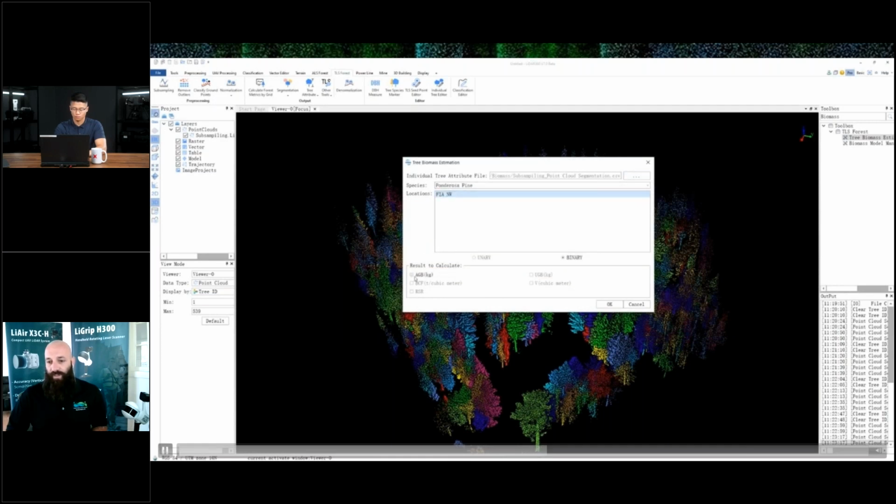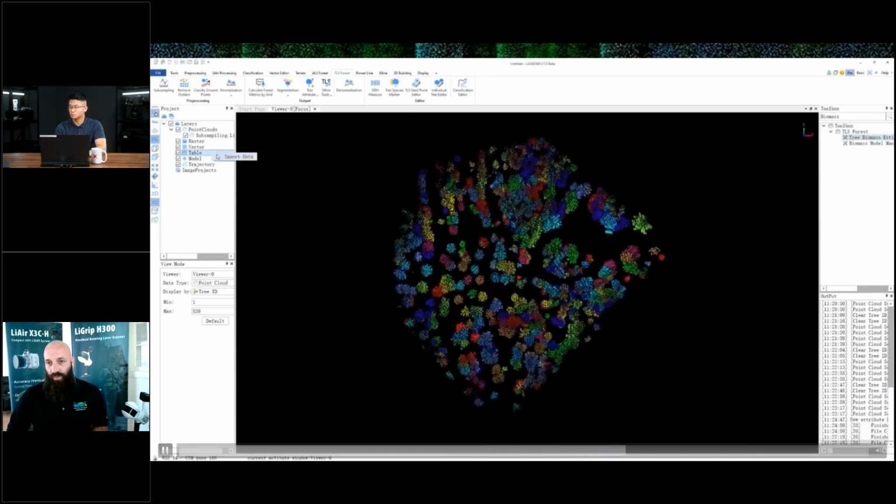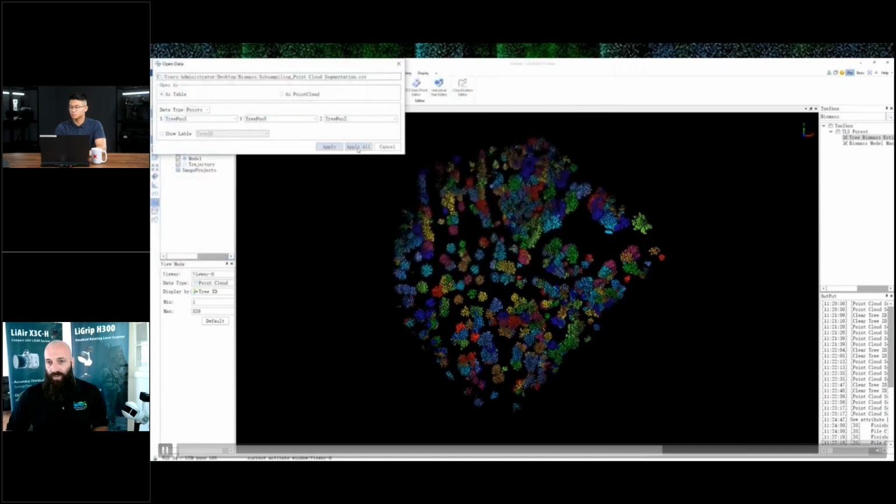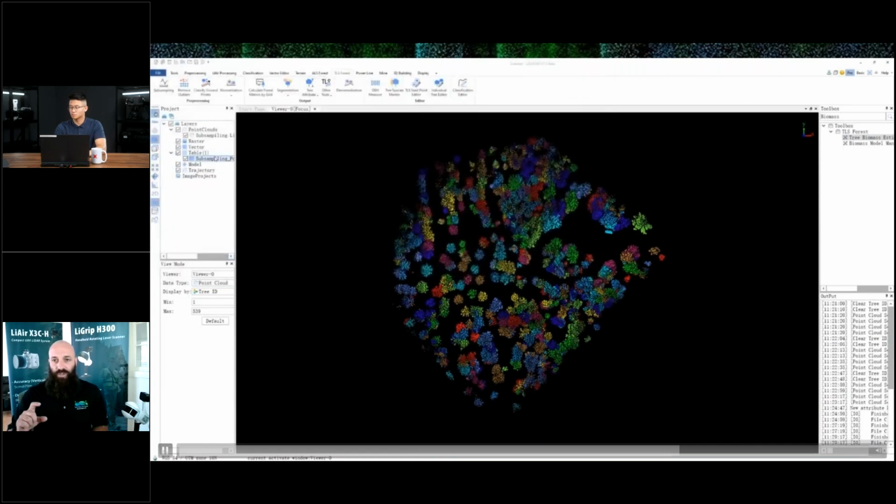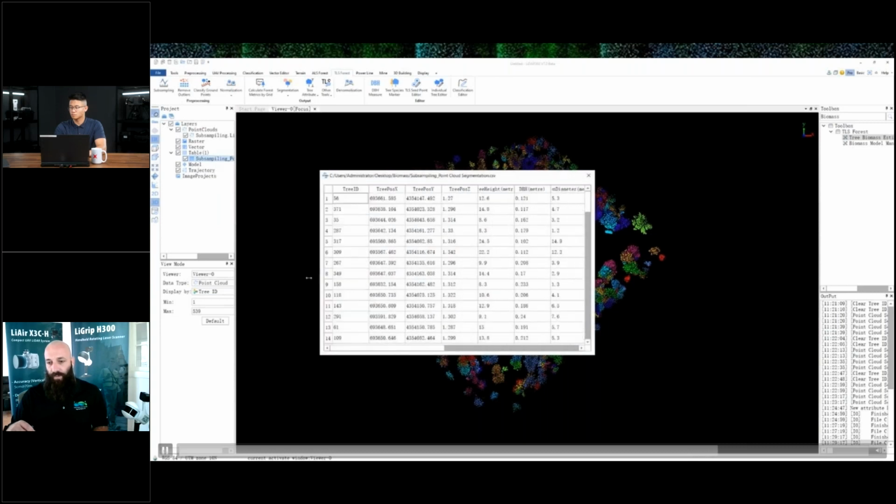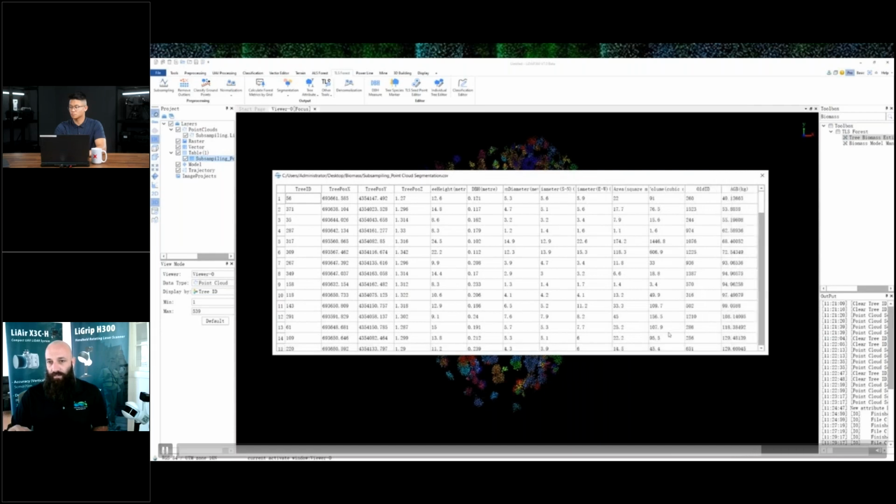And within our software, we're able to see that it is a super simple task to run the aboveground mass. So you can do aboveground mass, belowground mass, which is the roots, and volume. Once the software runs the tool, it will add additional columns to the original attribute table, highlighting the aboveground biomass.